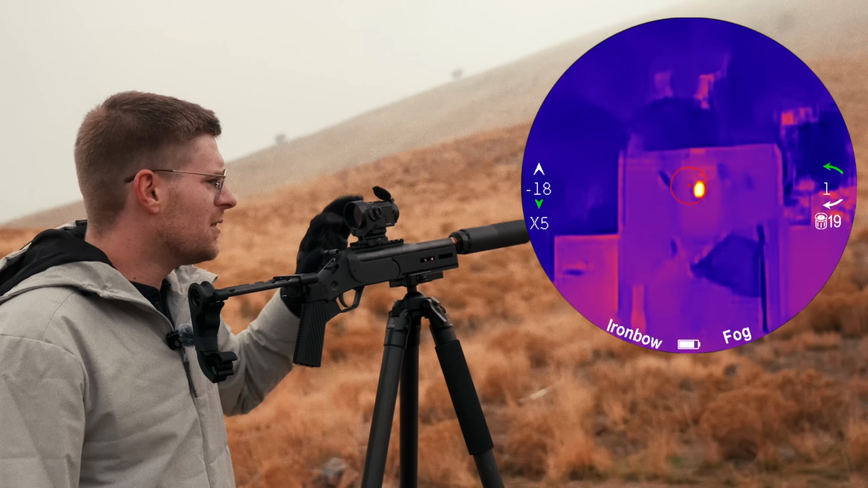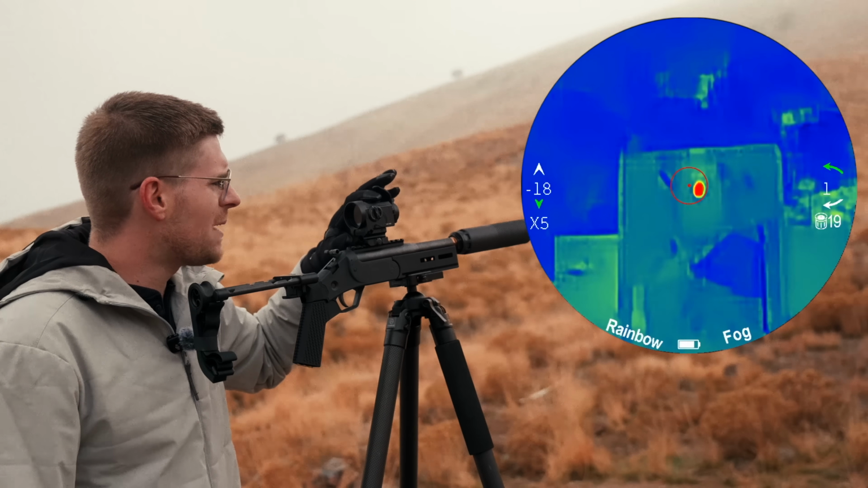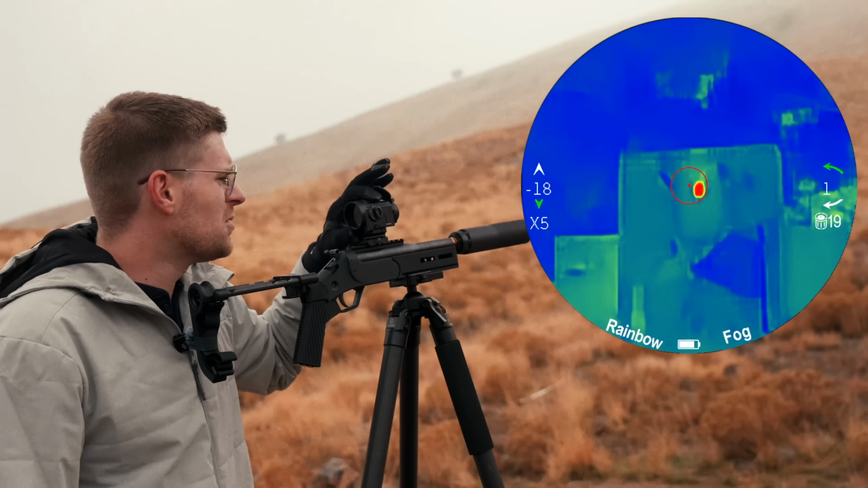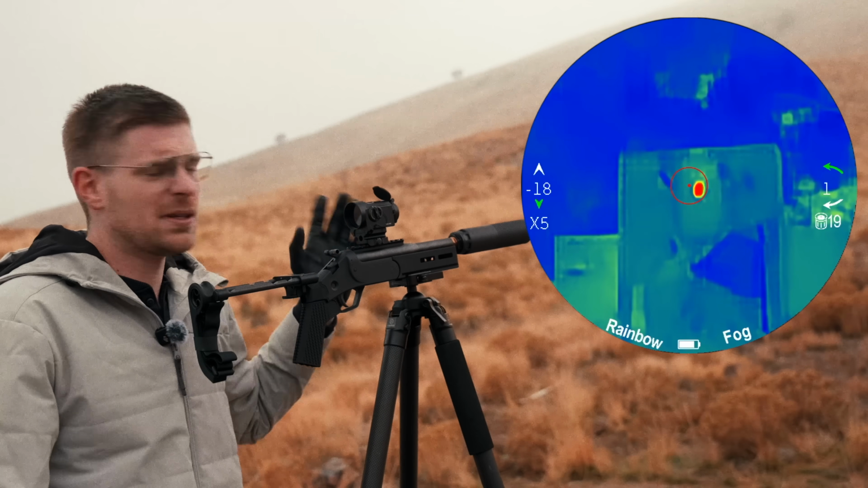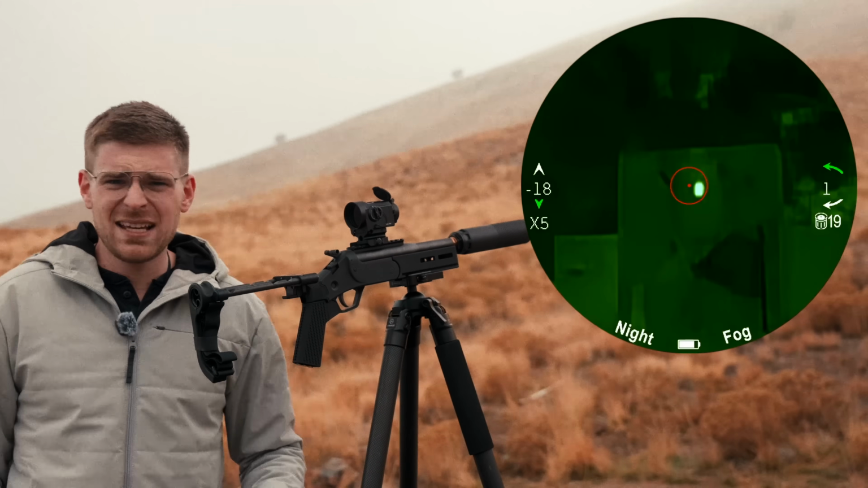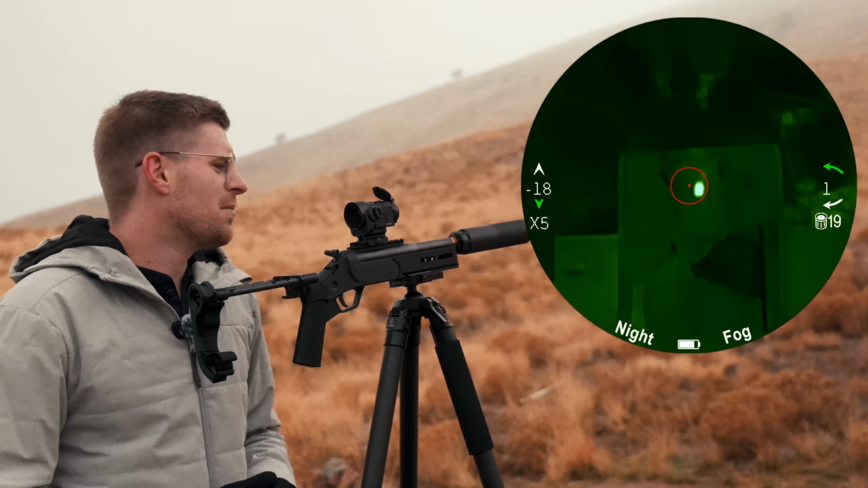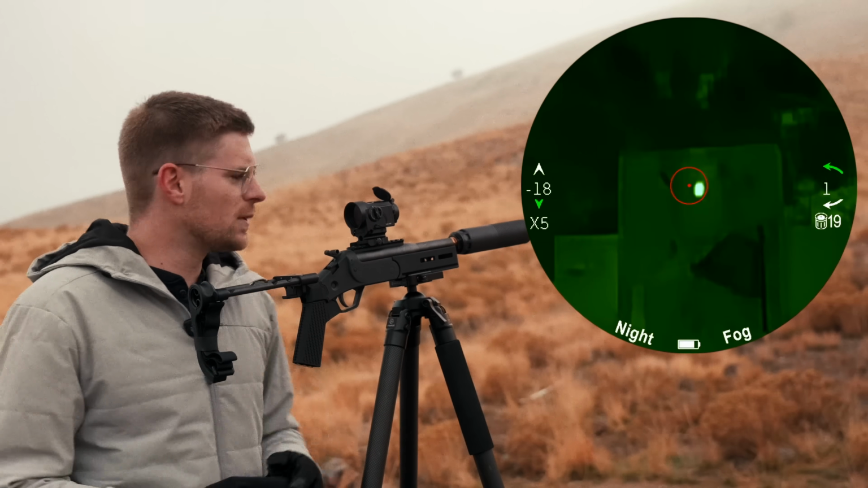The other one that's really good, Iron Bow, that's a pretty standard thermal. And then Rainbow. Rainbow is what I think most people are used to, where it's red and hot, and then blue and green are cold. The night vision one, very cool. It's green and it's bright green, but for some reason it works and it's really, really easy.